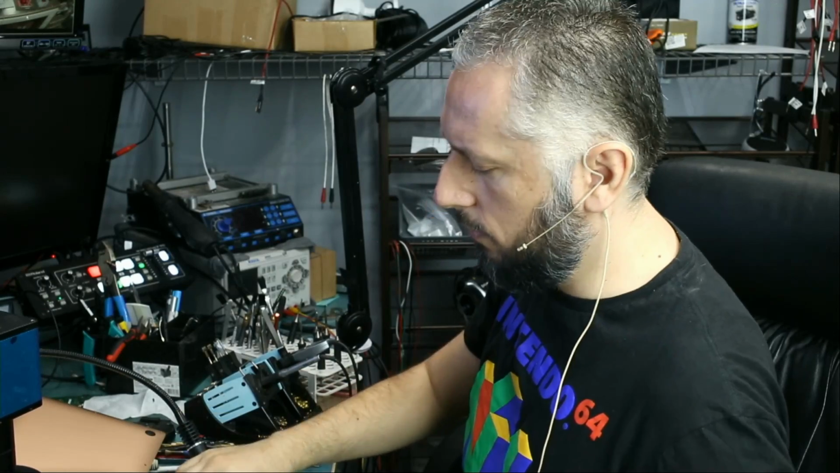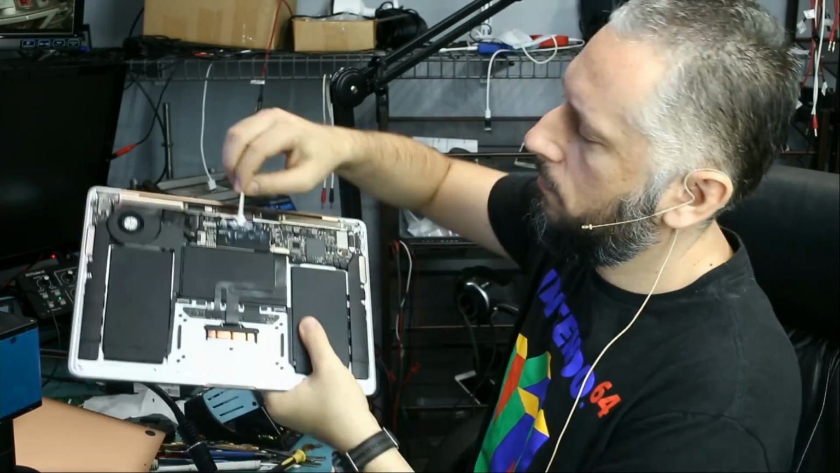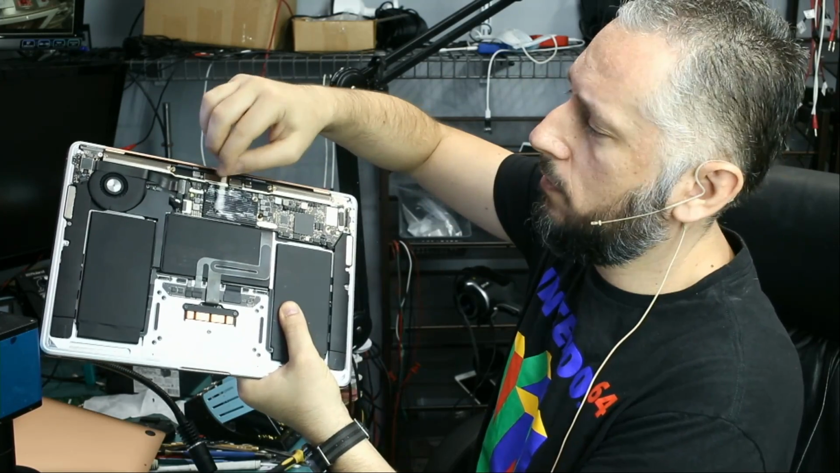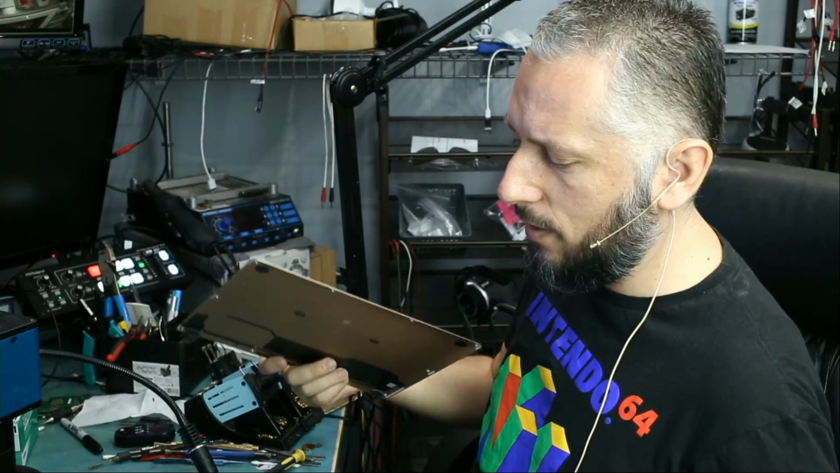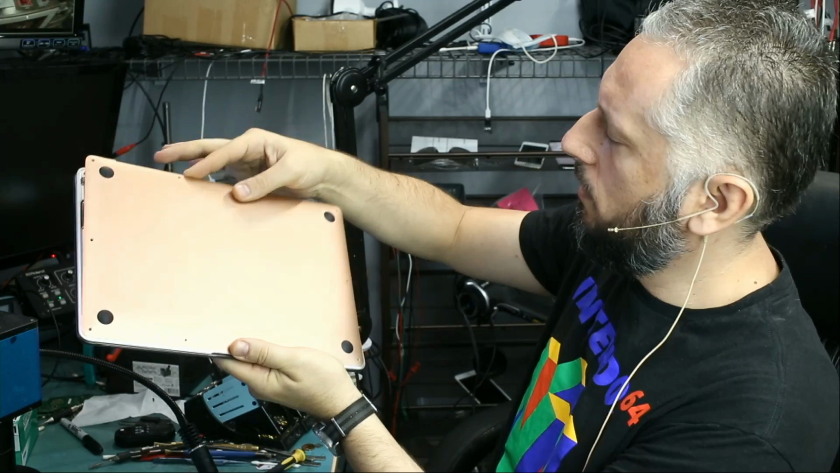Maybe we should add more. I'll clean this off later. I have not tried this before. This is the first time I try it. I would assume that the cover may be making contact, but even if it is, is it enough cooling? Let's see.